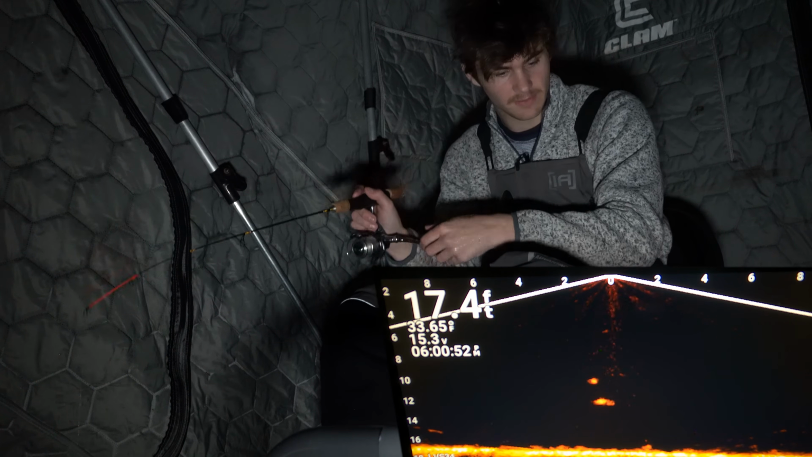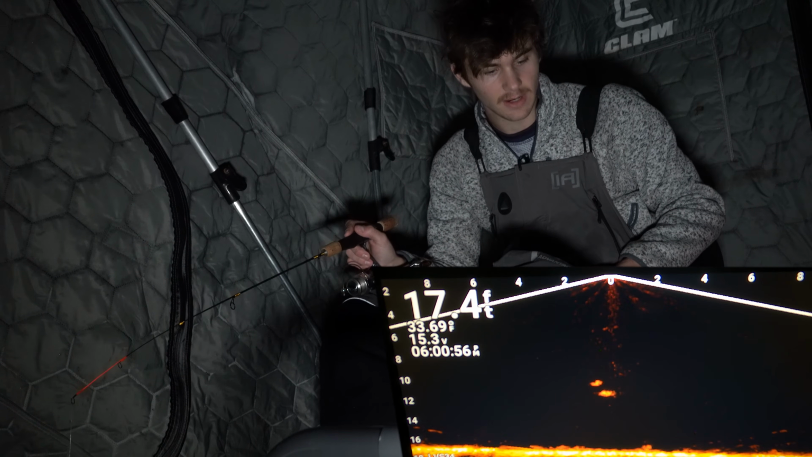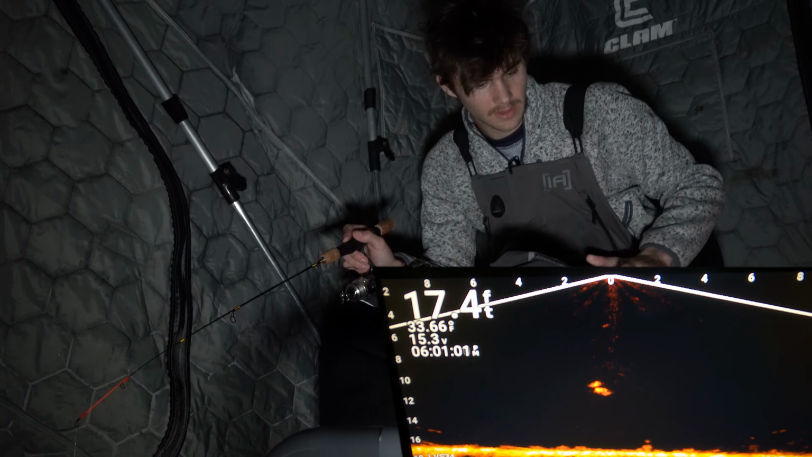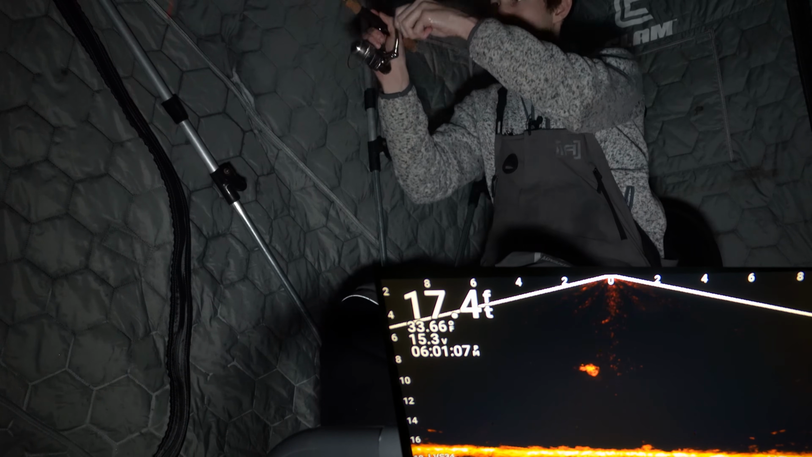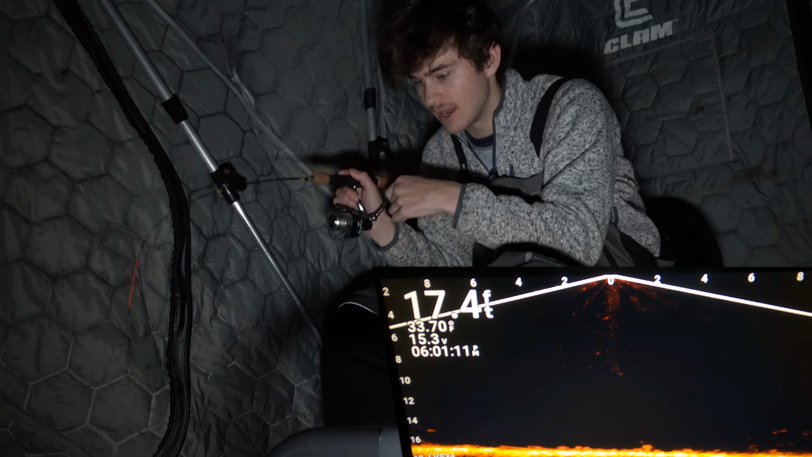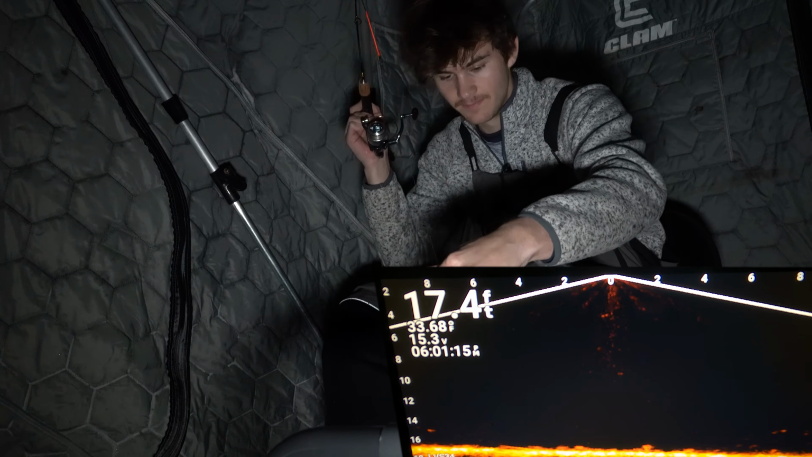I'm gonna bring him up a little bit, see if I can get him to chase. Yep, yep. All right, I'm just gonna let my bait swim around right now. Come on, buddy. Usually when I let my bait swim around, it's enough action for this fish to come in and eat, and I think he's gonna eat. And I thought right. A little bit bigger crappie.